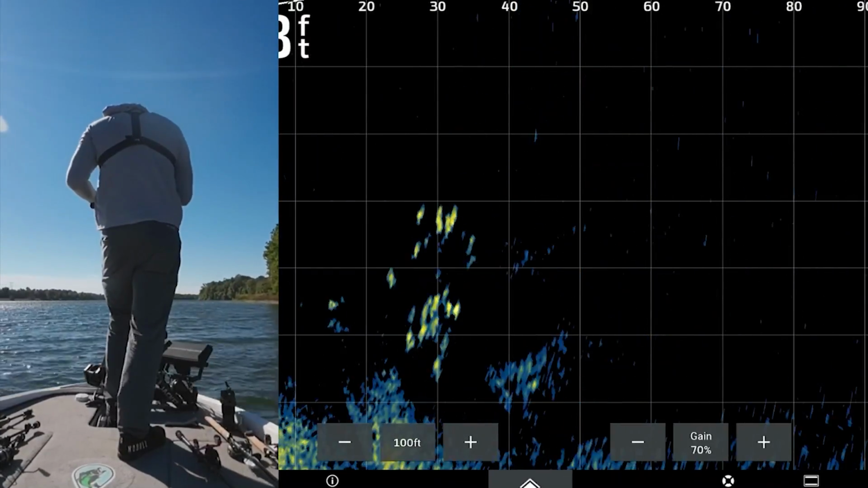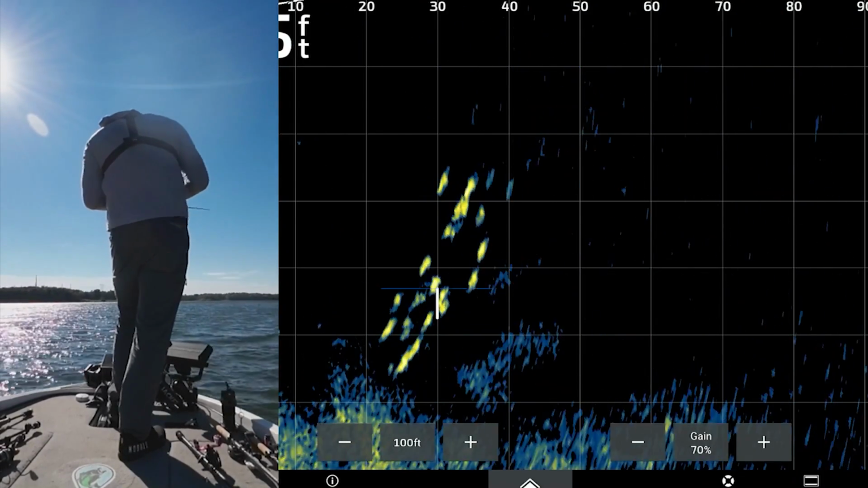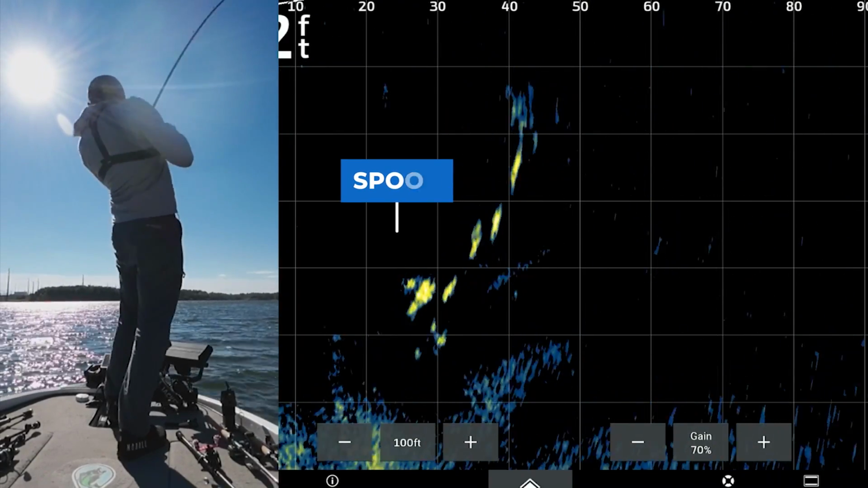I'm about to catch another one on this drop. So many big fish right there. Come on, fish. Got him.